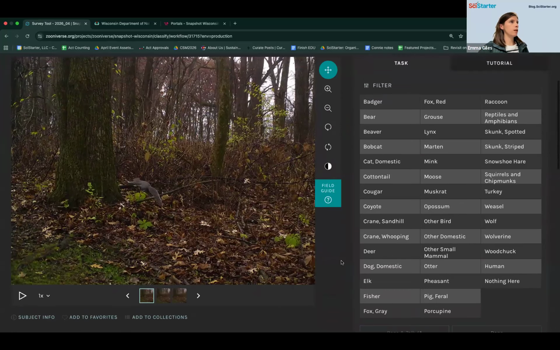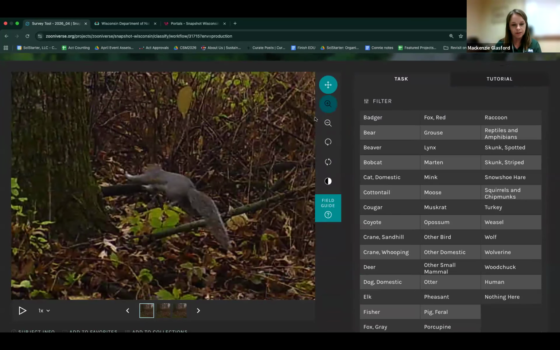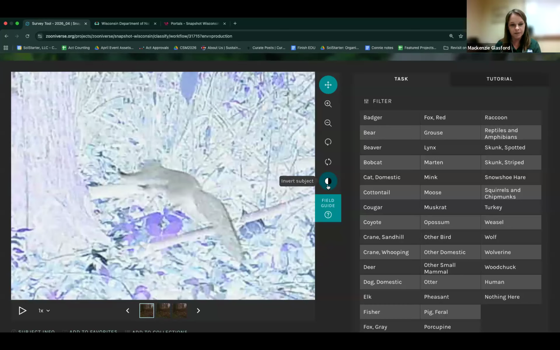All right, so I have an image in front of me. What should I do first, Mac? Yeah, so the first thing I would do is select from the three images at the bottom. When our trail cameras are triggered, it takes a sequence of three photos. Cycling through these images can be helpful to get a different angle of the animal, so it could be really helpful to see what exactly you're looking at. And yeah, that was perfect how you zoomed in like that. That could be helpful as well. If you did have a night photo, there's also an inverted option, and that could be helpful to see different colorations on certain species.